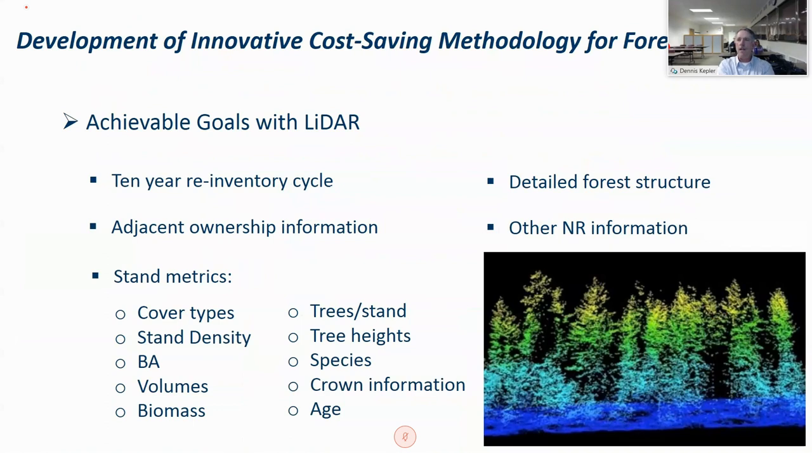So we came up with an idea to use new technology to infer what inventory can look like. LiDAR in particular. LiDAR has come down in price substantially. Back in 2009, it was between $2 to $4 per acre for LiDAR collection. Just recently, we've collected LiDAR to the tune of 50 cents per acre, and that's high density. So it's come down substantially.